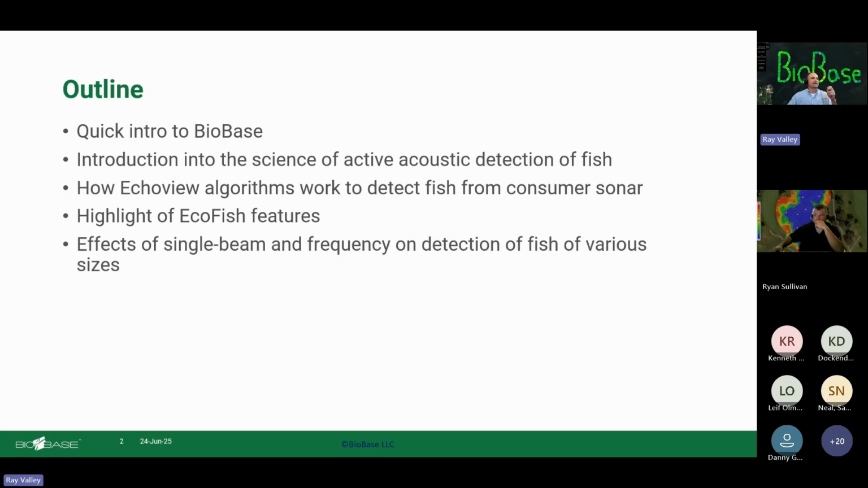We'll talk a little bit about effects of single beam and frequency on detection of fish of various sizes. As we go along, I think you'll notice, hopefully it piques your curiosity. There's a lot of research questions. The technology is pretty new. There's a lot of research questions that still need to be asked and addressed, and a lot of research projects that should be a lot of fun. And so we're just kind of priming the pump and getting people thinking about those.